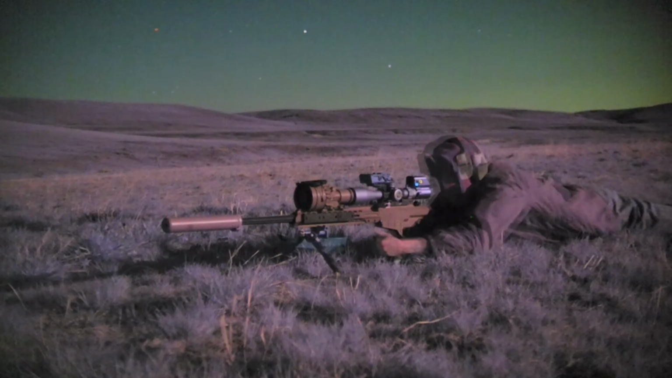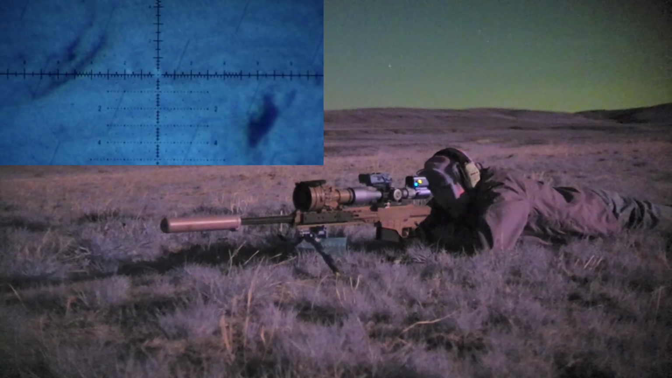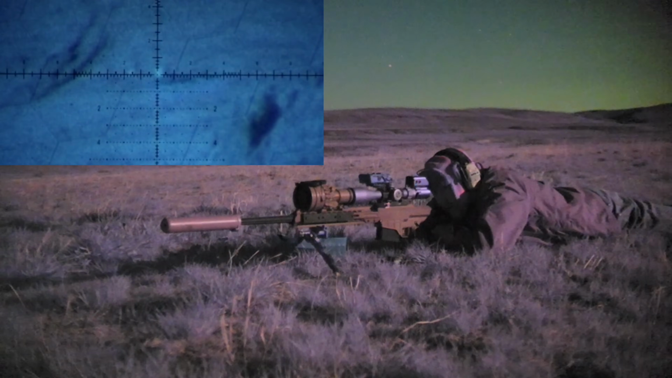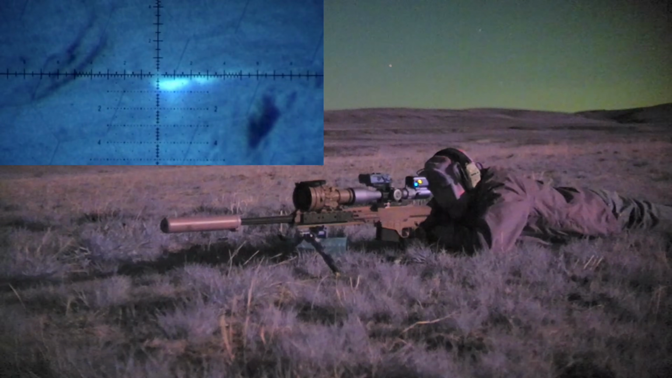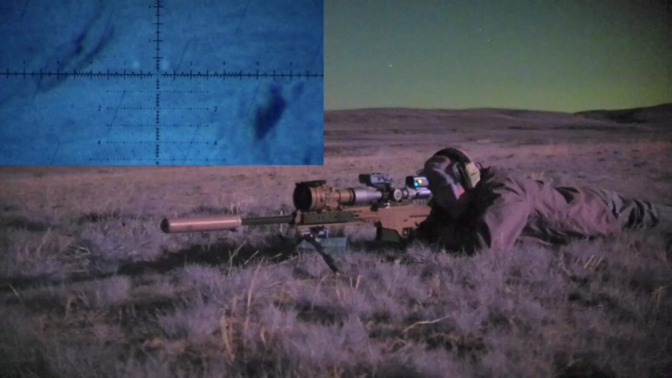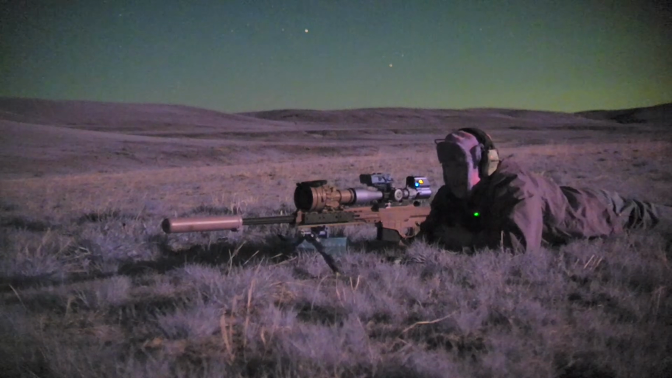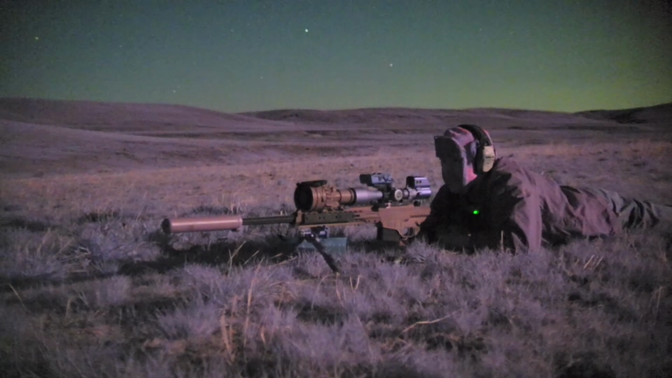Let's try a couple more. Looks like just dead on. Pack. Looks like that was over the head. Impact. Again, we wouldn't be able to do this without that Hornady hit indicator light. I tell you what, I've got some rounds left. Let's try to push a little bit further.